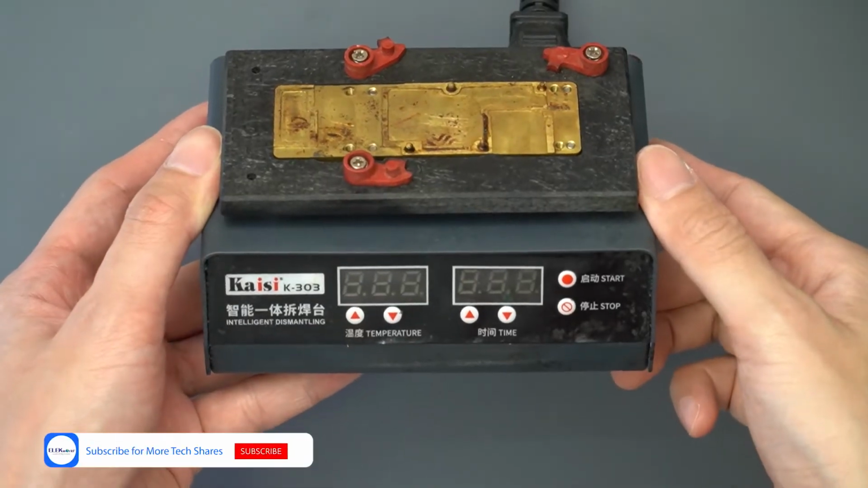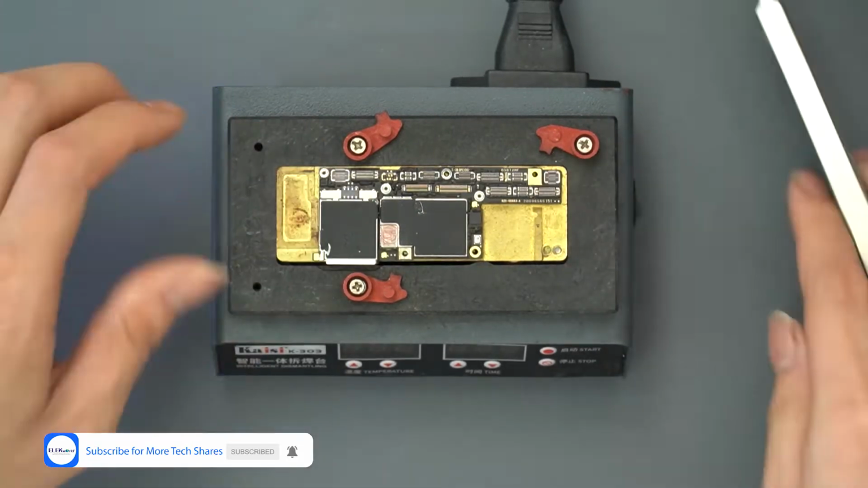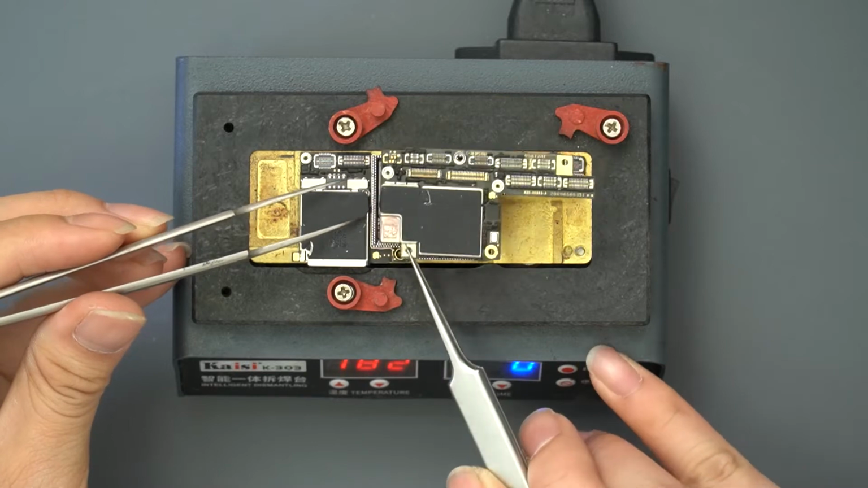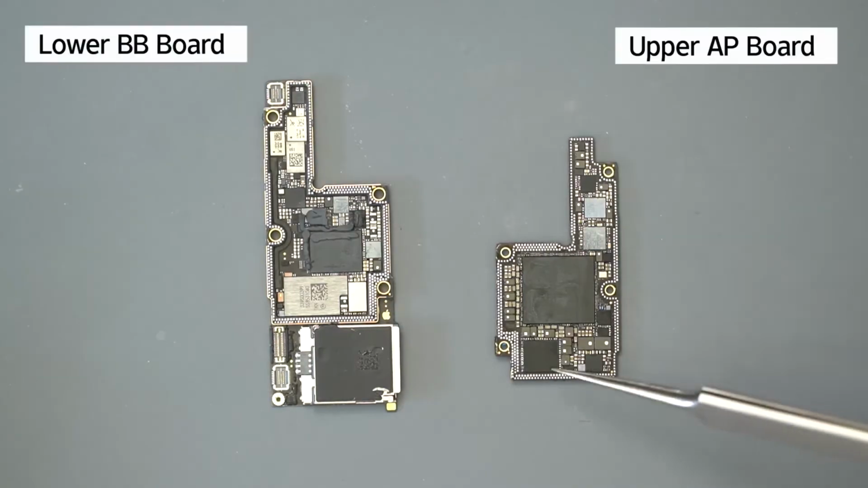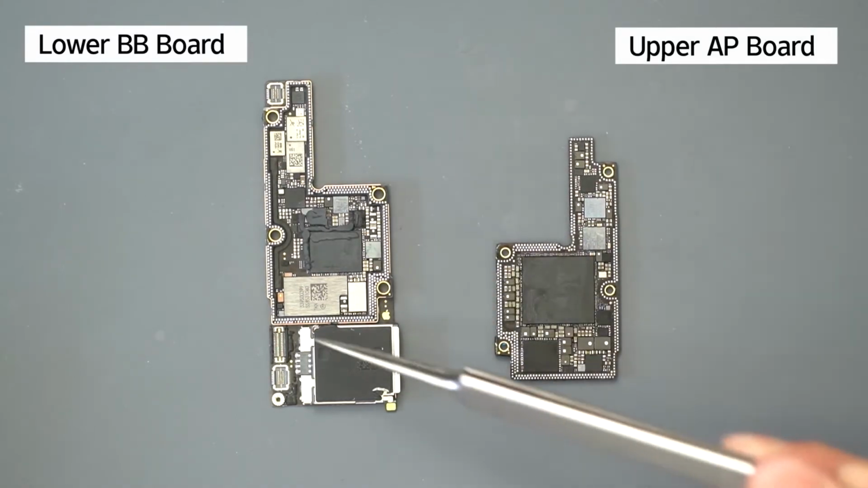Turn on the intelligent CPU desoldering heating station. Heat the motherboard to 180 degrees for 2 minutes in order to separate the two-layer boards. Which board has the short-circuit problem, the upper AP board or the lower BB board?